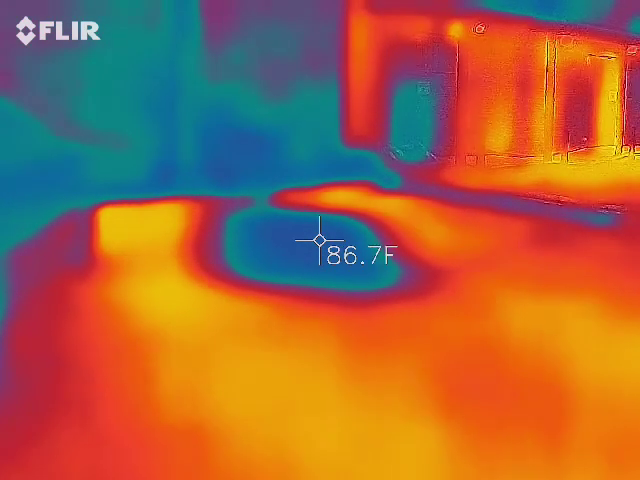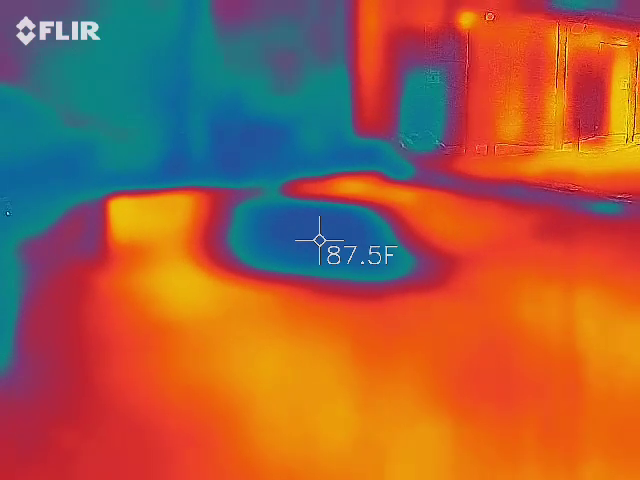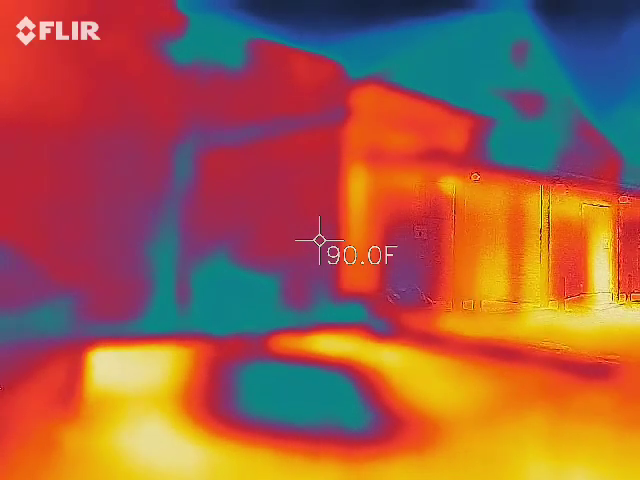I'm going to be looking for things like that again. We're going to bounce around with you guys, so we're all on the same page. When we find hot spots, please speak up so we can all hear, gather around, and get close to try to capture them.